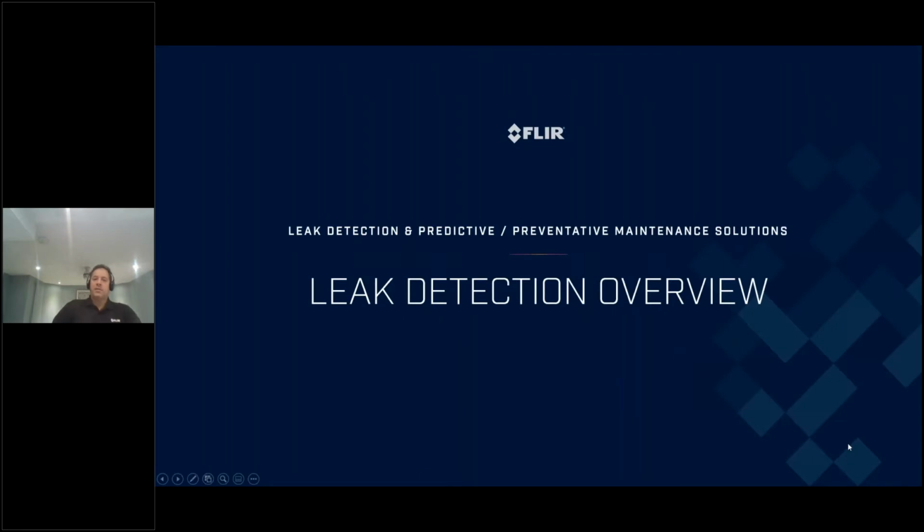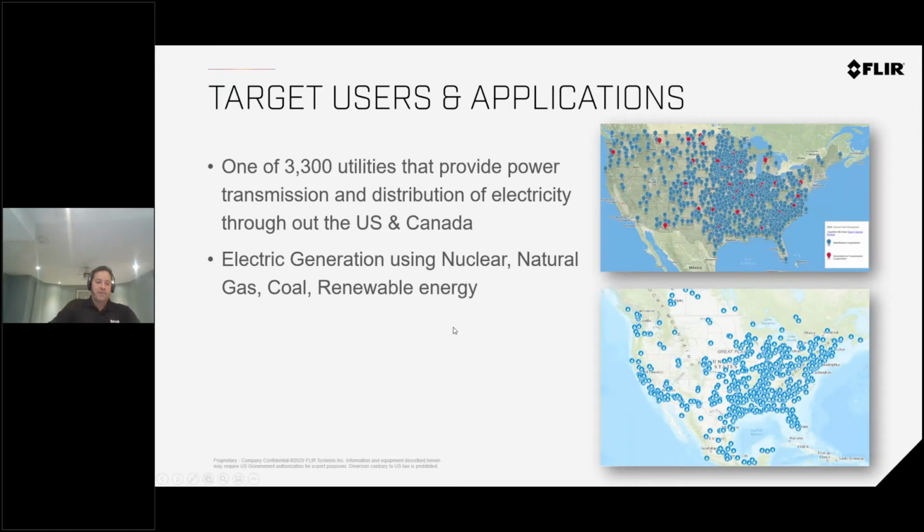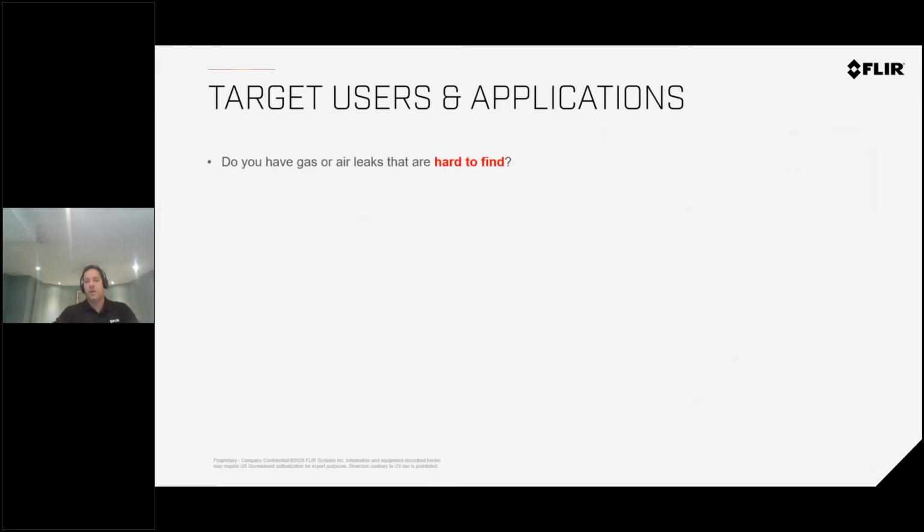So, leak detection and overview. There are over 3,000 utilities in North America, in the US and Canada, those that distribute electricity or do transmission or generate electricity, which is basically a combination of nuclear, natural gas, coal, and renewable energy, just like in Quebec. I'm located in Quebec. We have Hydro-Quebec. The major issue that all of them have is, do they have some kind of gas or air leaks? As most of them do, there is some kind of gas, whether it be SF6 or compressed air systems for work. So they're typically very hard to find.